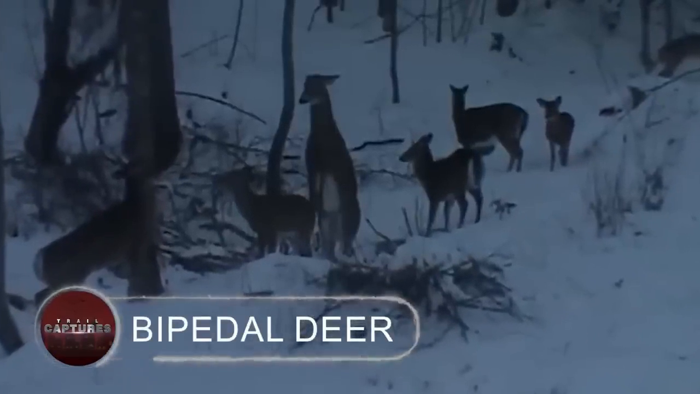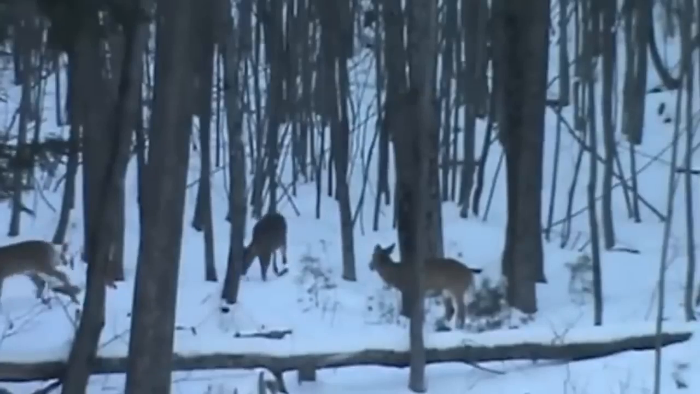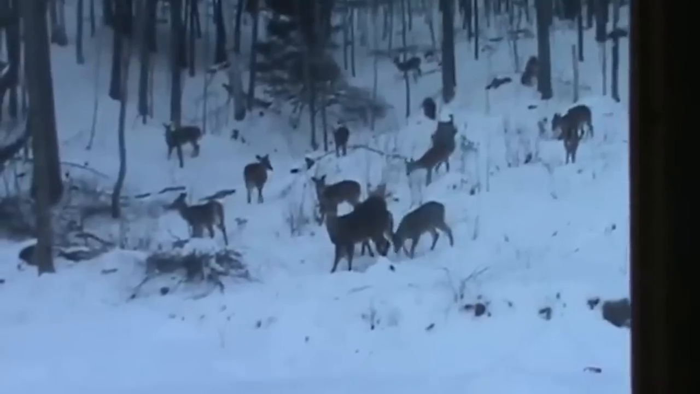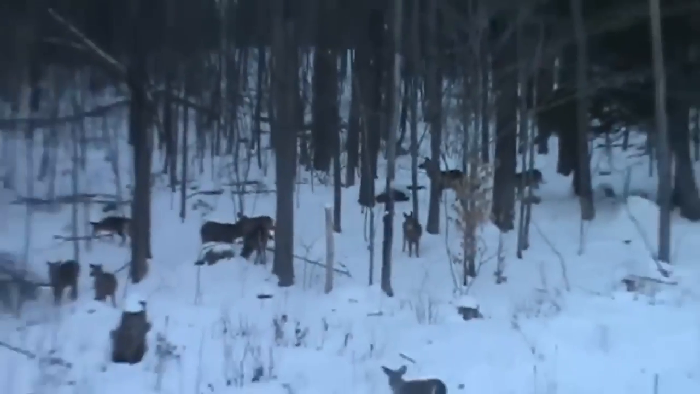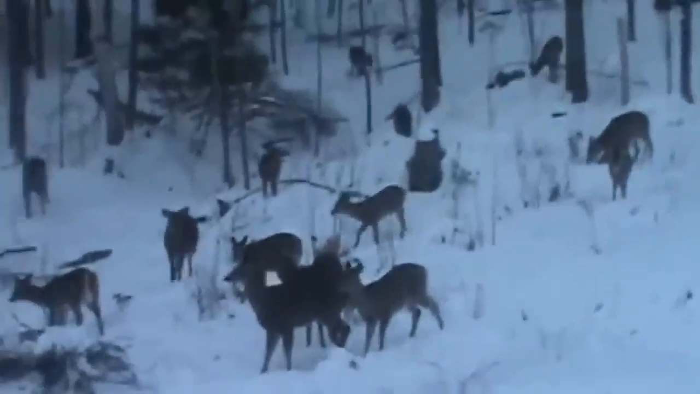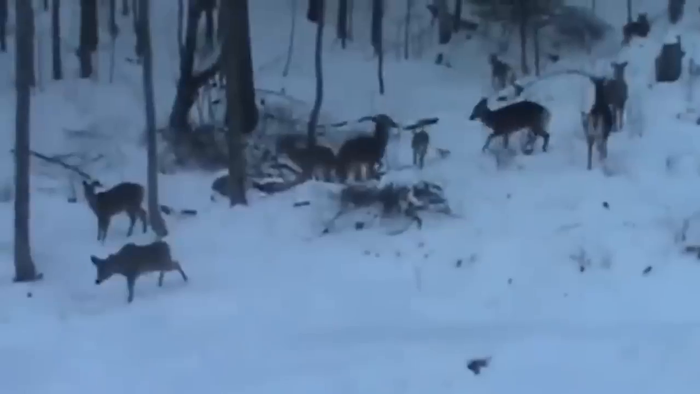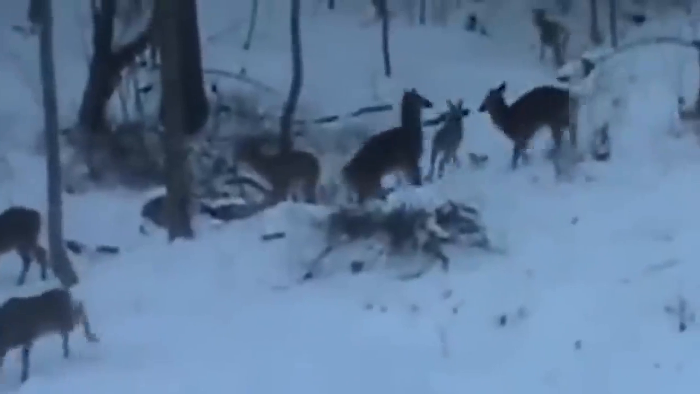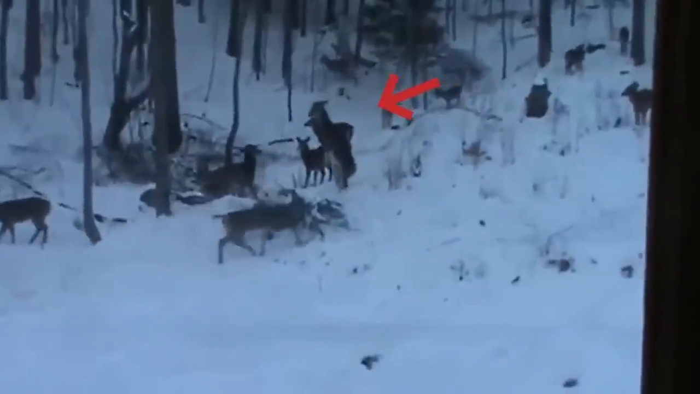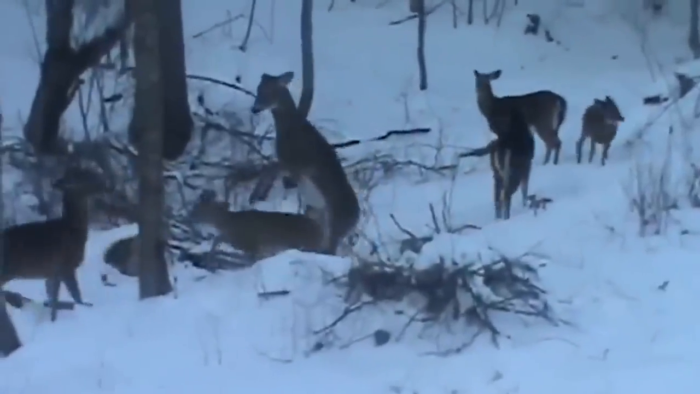Bipedal deer. A woman was taken aback to witness the peculiar behavior of a herd of deer that had wandered up to her house as she was filming them. Everything was going along normally until all of a sudden there was a wave of unease among the herd, and some of them fled, leaving the others behind, until one of them chose to rear up on its back legs in order to display the object's hidden power.